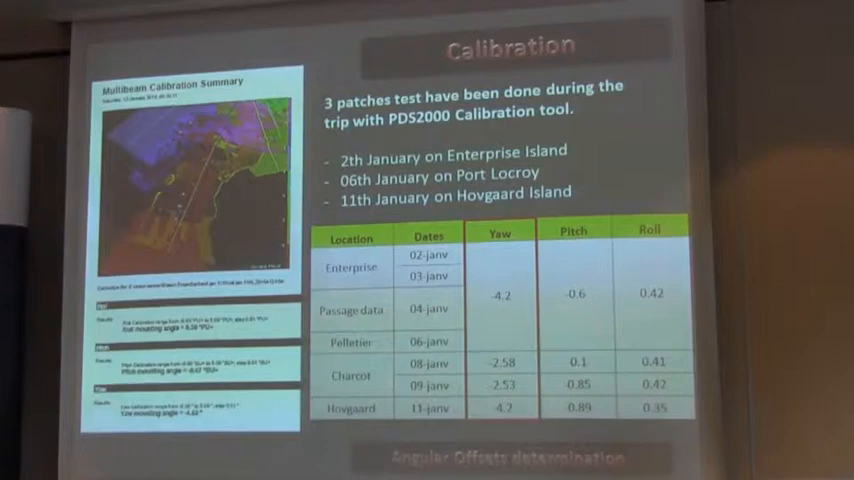Okay, it is important to do as many calibrations and patch tests as possible, because we want to be sure that all the angular offsets don't move, but we are not very sure that all the systems are fixed well. So we need to proceed with a lot of calibration.